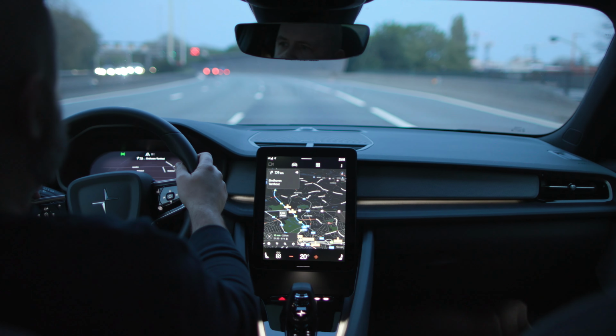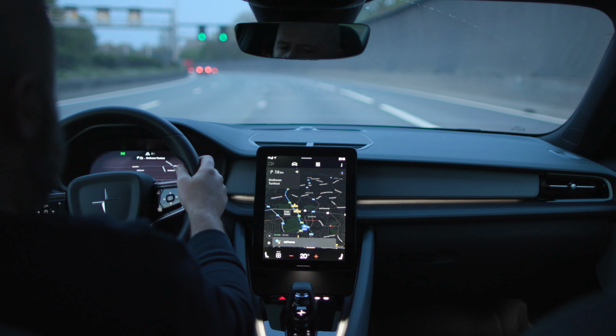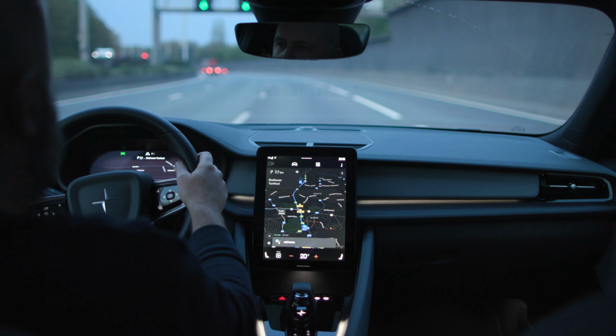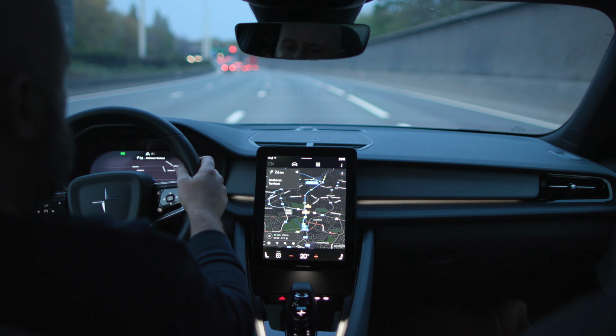Hey Google, call home. To make a call, you'll have to connect your phone to the car via Bluetooth. Oh!